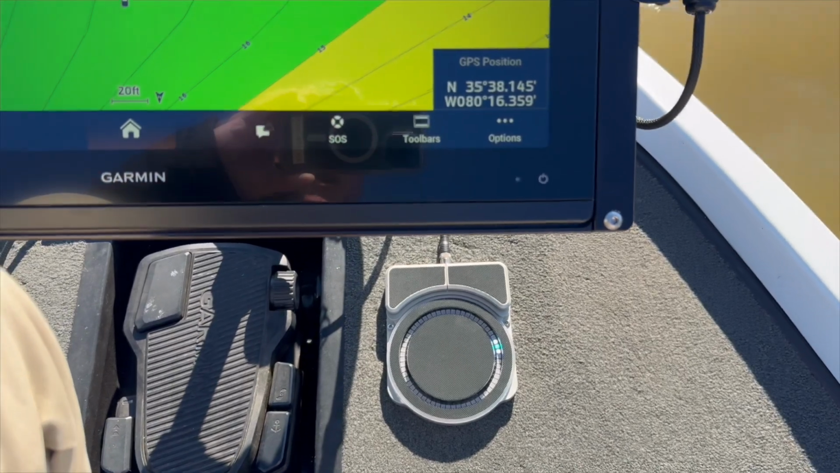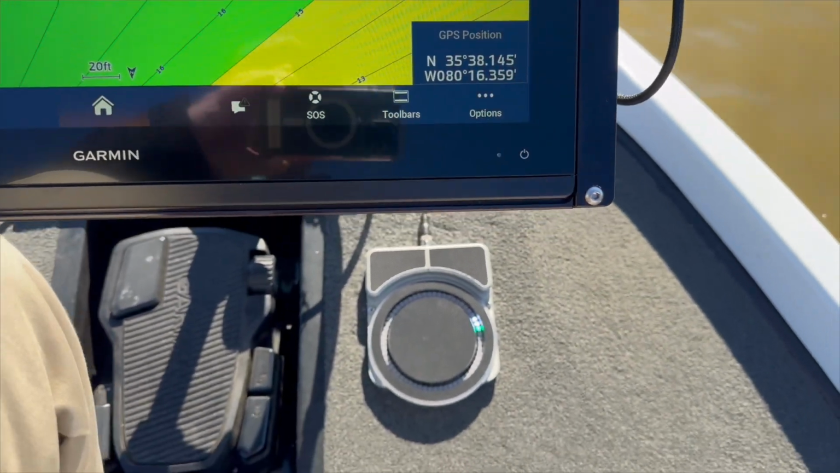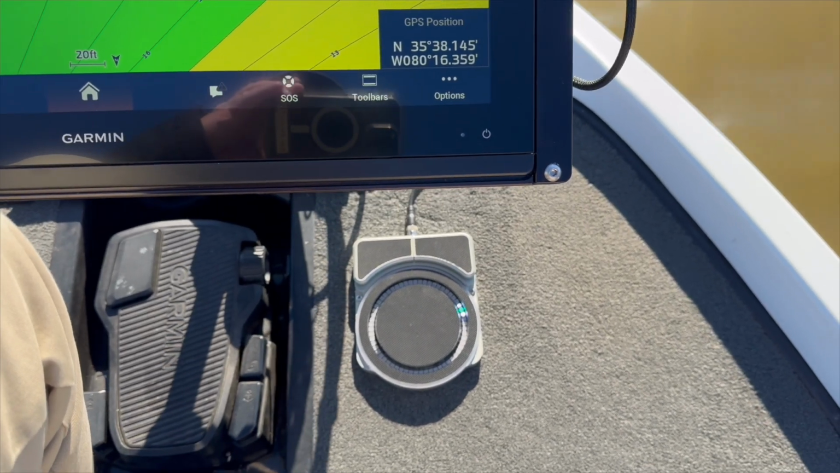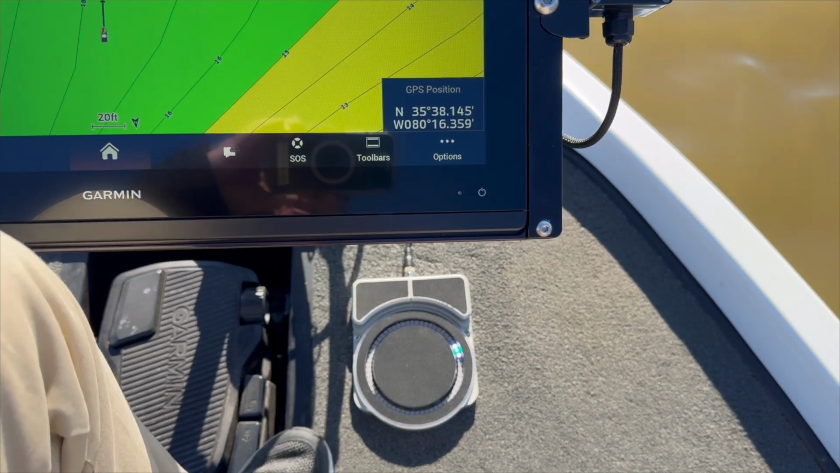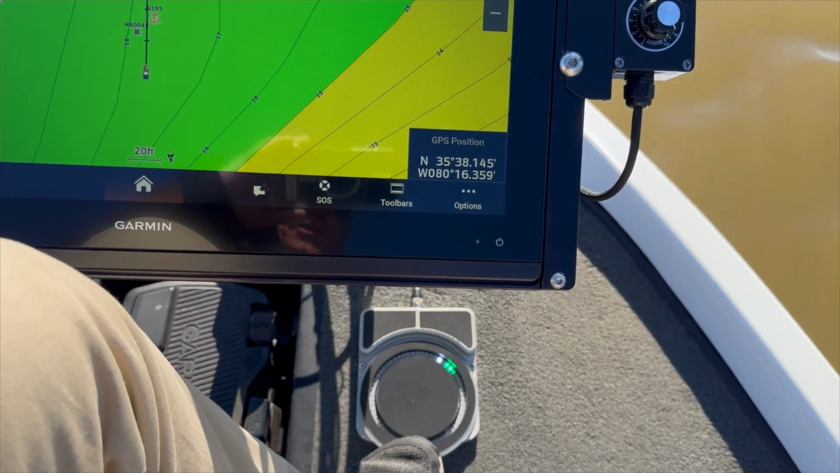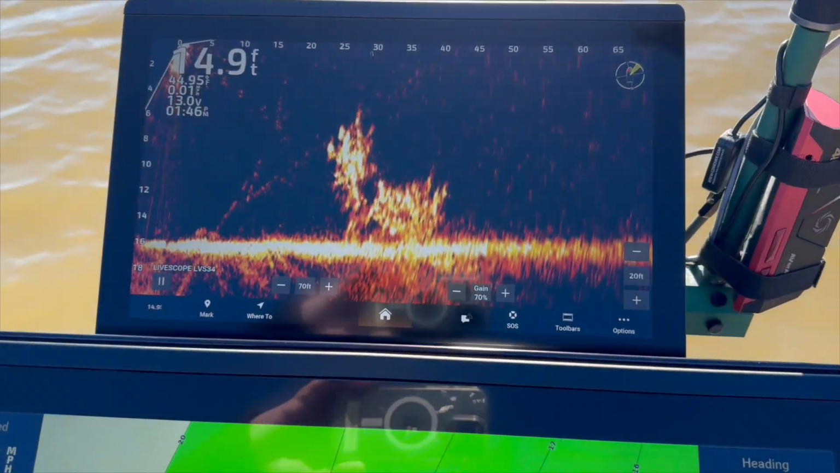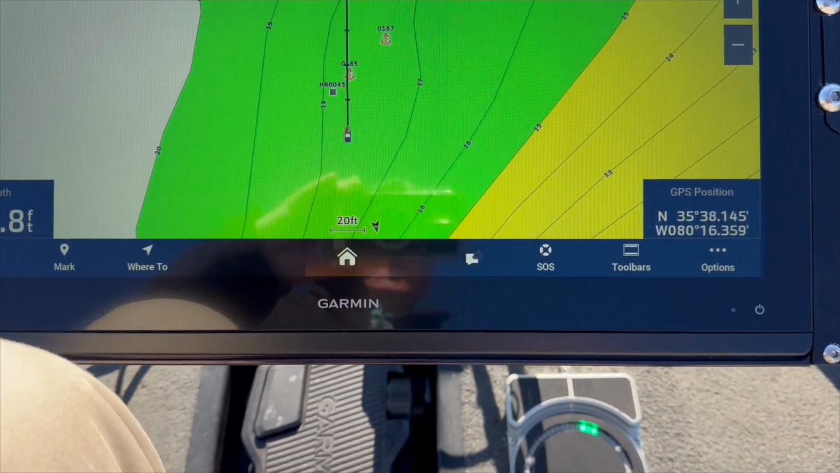So wherever that was, it's over in that direction. That's the last one that we set. So we want to set a new waypoint. What I'm going to do is take it out of waypoint mode and put it in manual mode, and I'm going to look. I know the brush pile. I've got the brush pile right here. Okay. I've got the brush pile right there.